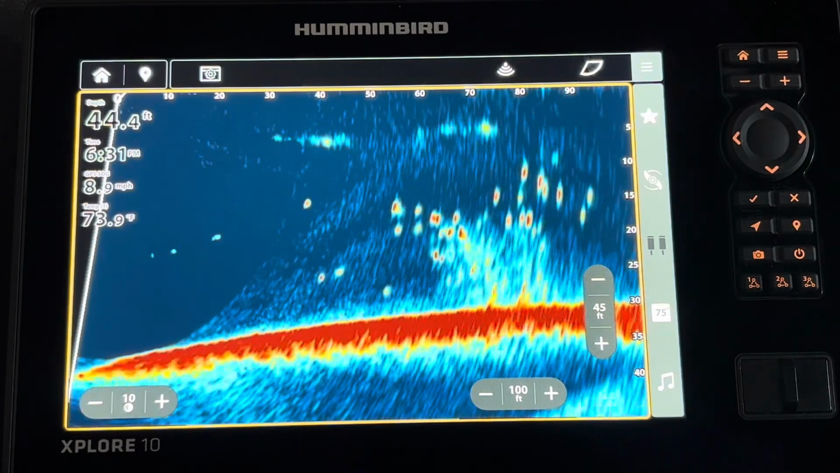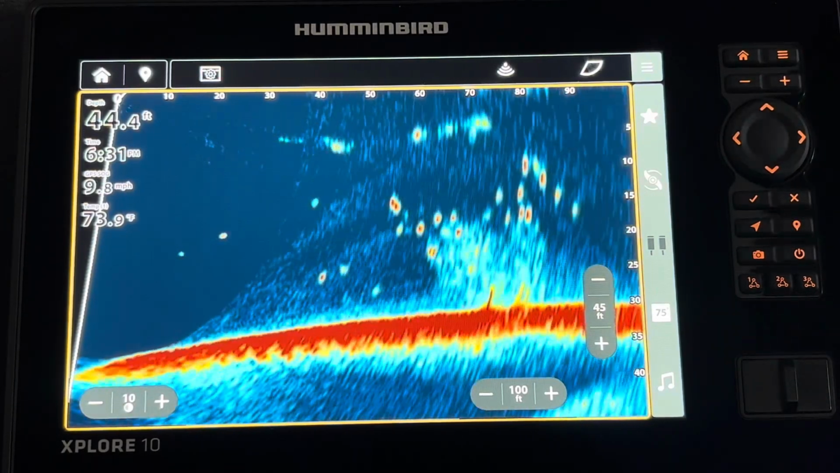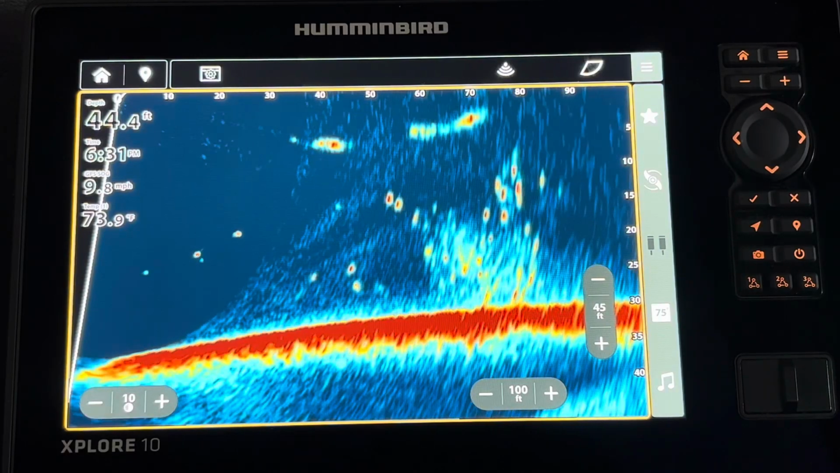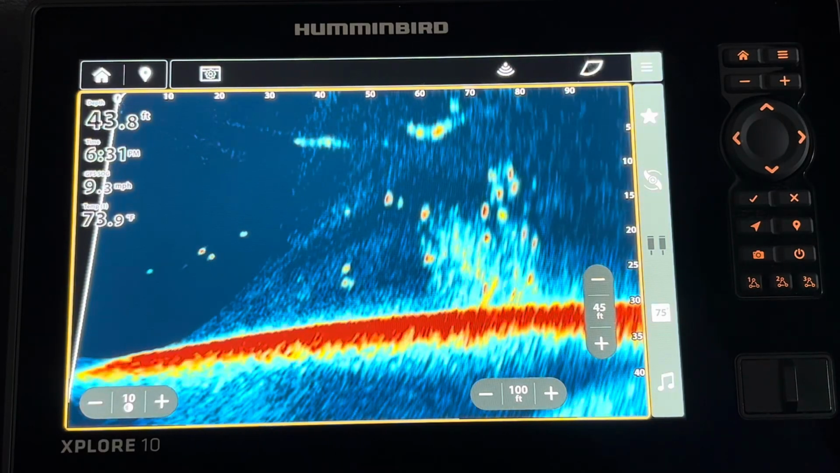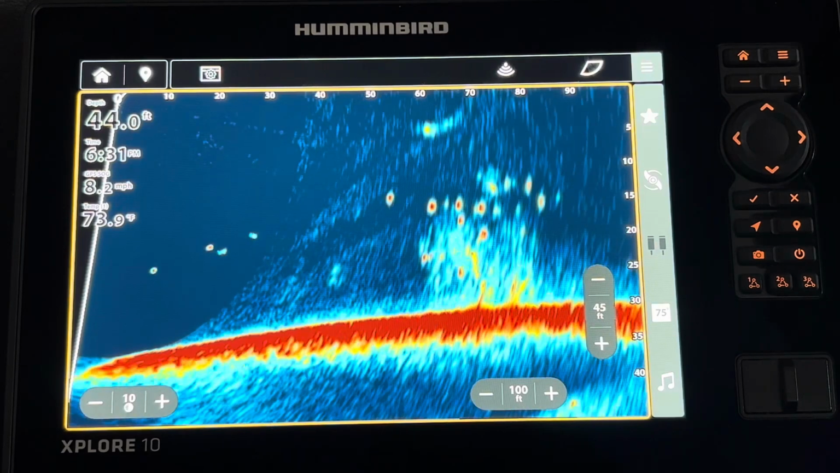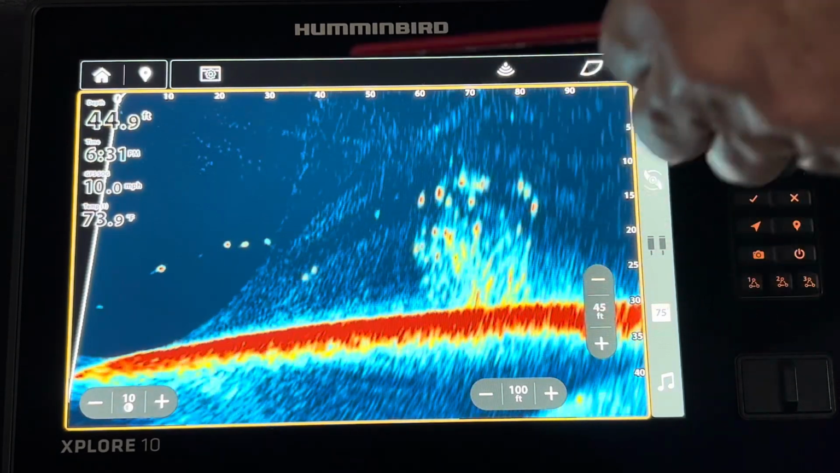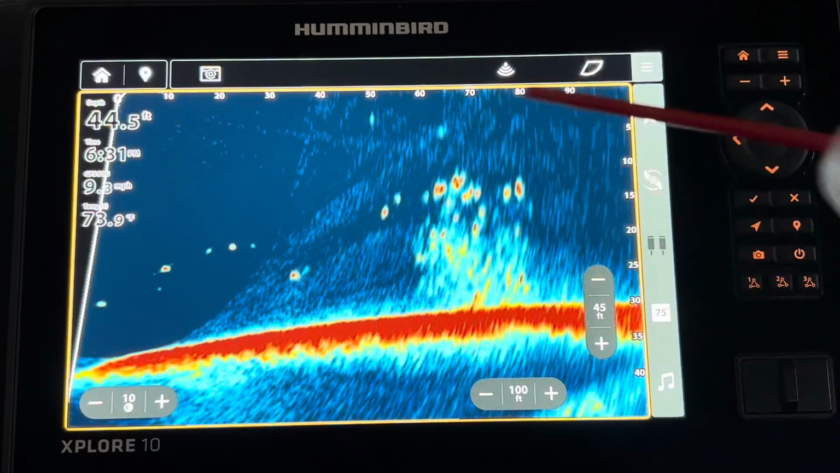The Explore unit is compatible with the Mega Live 1 and the Mega Live 2. Those of you who have seen some of my Mega Live 1 videos will know that I like to adjust my screen so that it is showing the biggest possible picture.